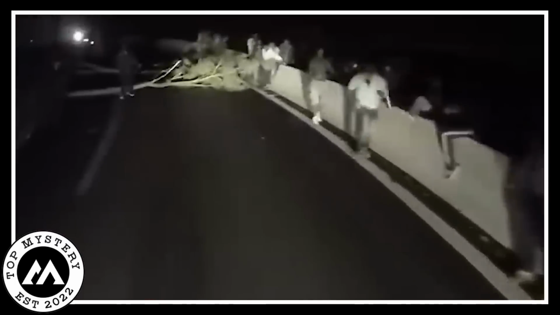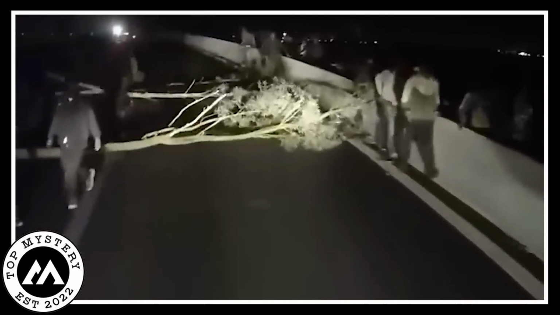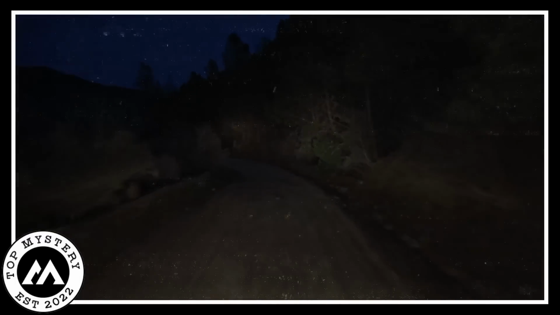This night, when nature's fury collided with the unknown, would forever haunt the memories of those who witnessed it. The desolation, the darkness, and the inexplicable events that unfolded on that forsaken Pennsylvania road served as a stark reminder of the terrifying power that Mother Nature can unleash, leaving a trail of devastation and fear in its wake.